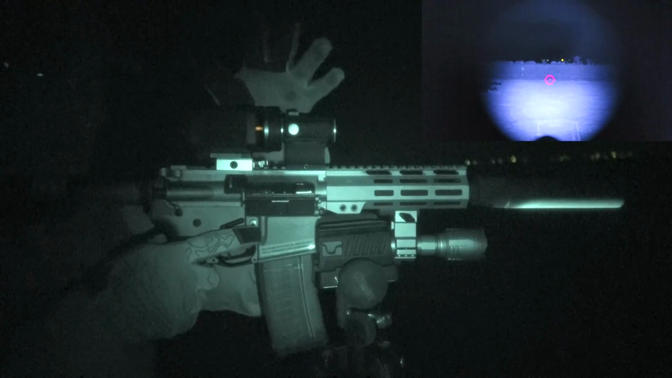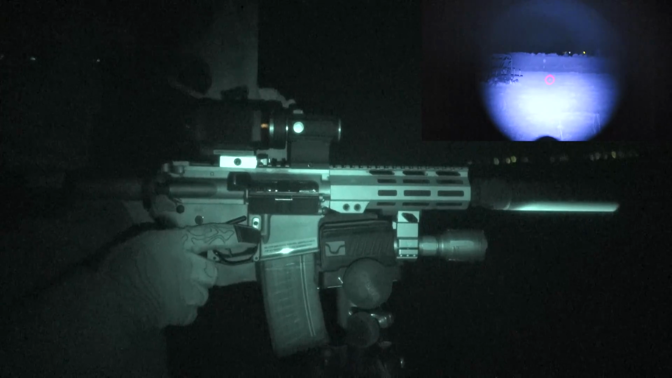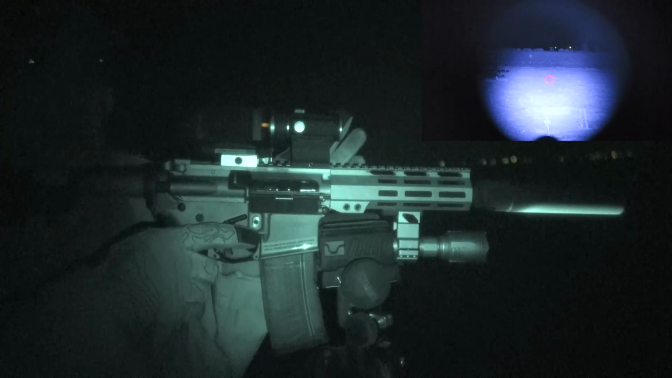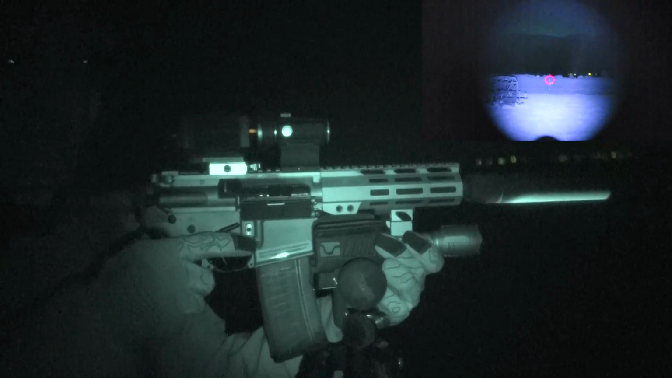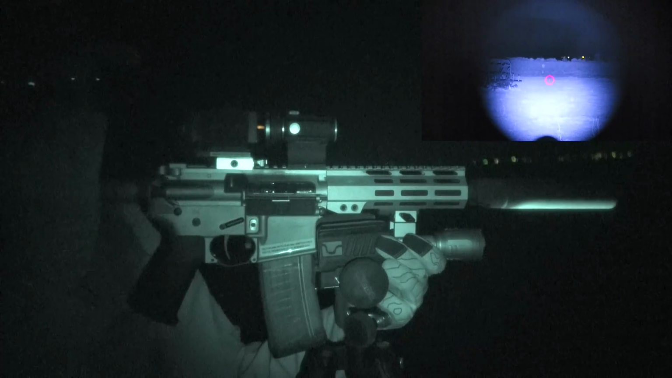The Holosun is working great. I bet you guys will just replicate what I have here. You're gonna get a 503C, an Aurora Black, and then just run your 503 on it during day ops. And if you go, well, I need to go night ops, clip, put on your Aurora Black, you're in business. And the range I'm at is relatively long.